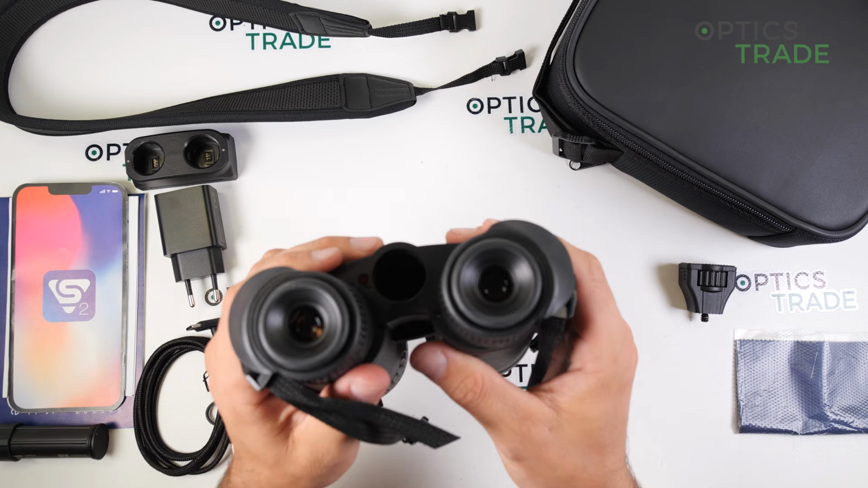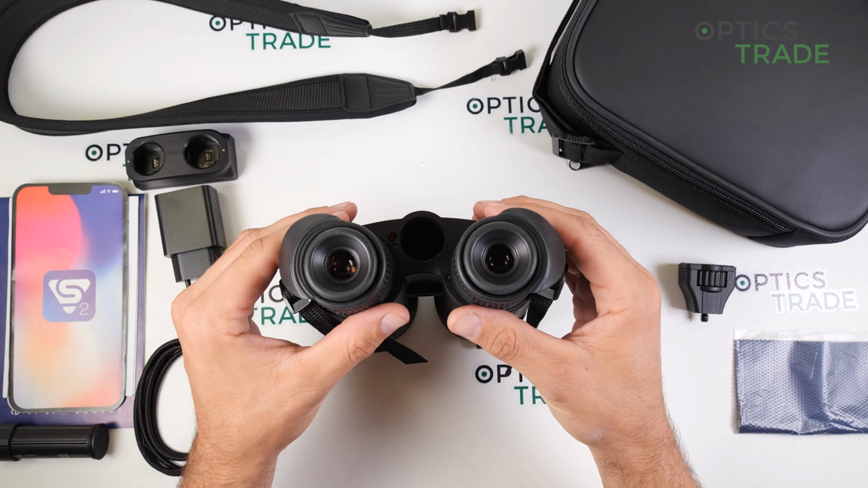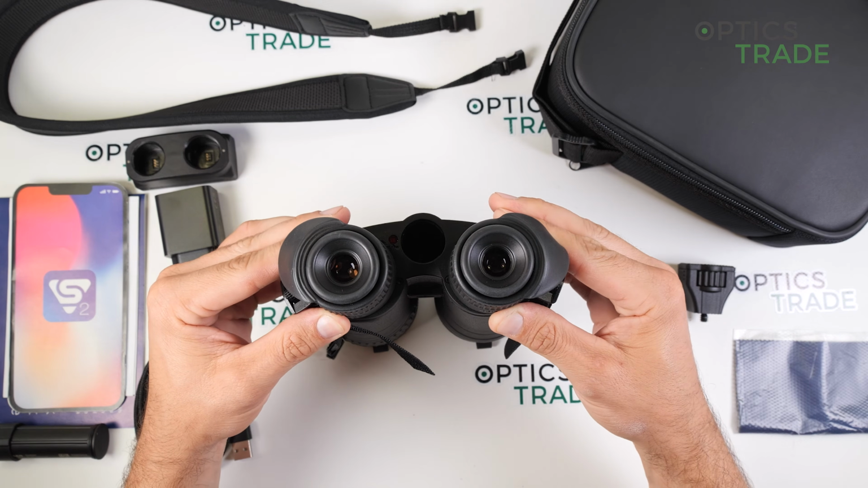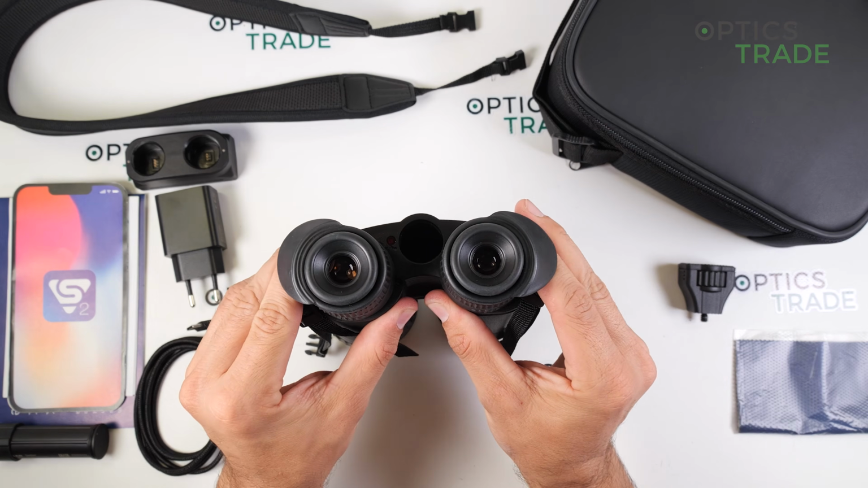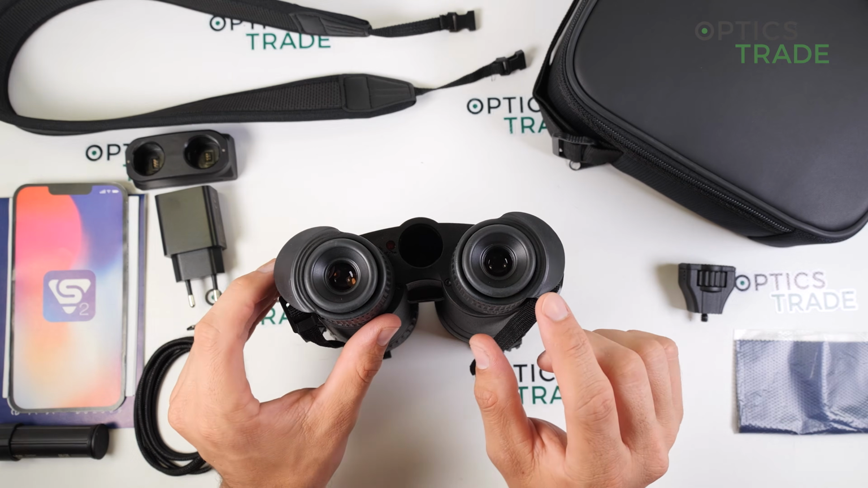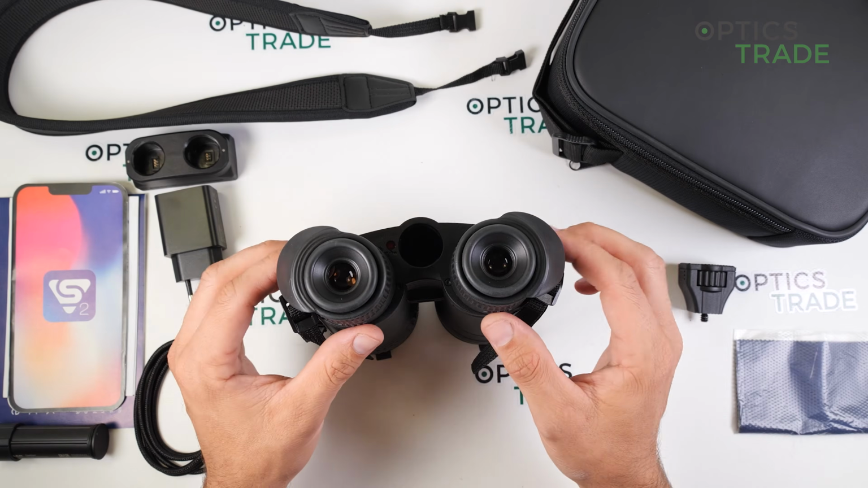The interpupillary distance, so the distance of the eyepieces, can be adjusted for each eye separately, and the distance is from 62 millimeters up to 74 millimeters.